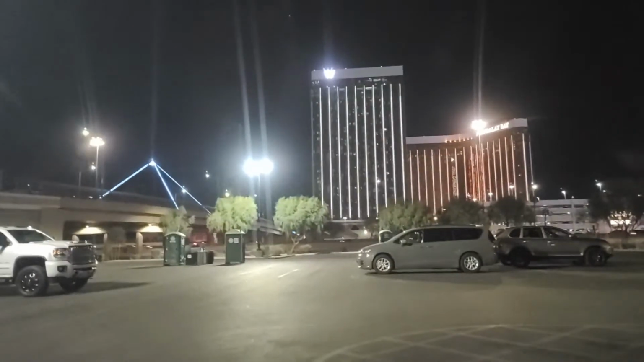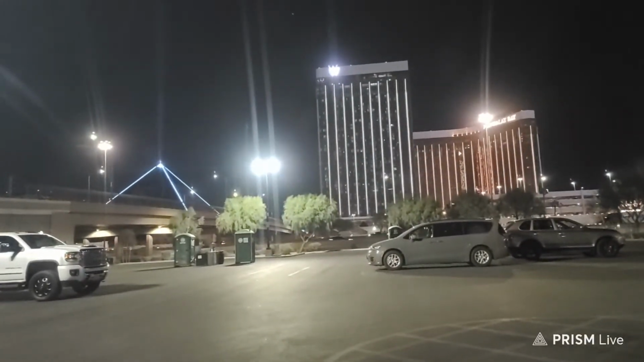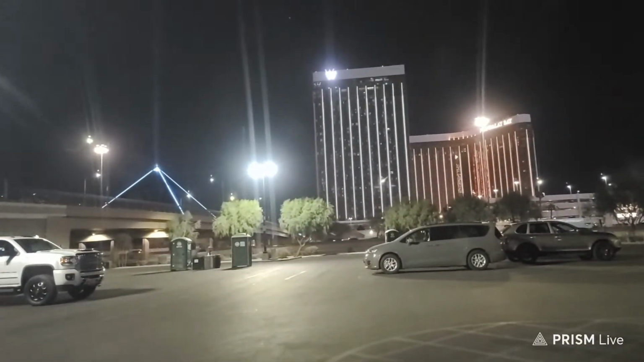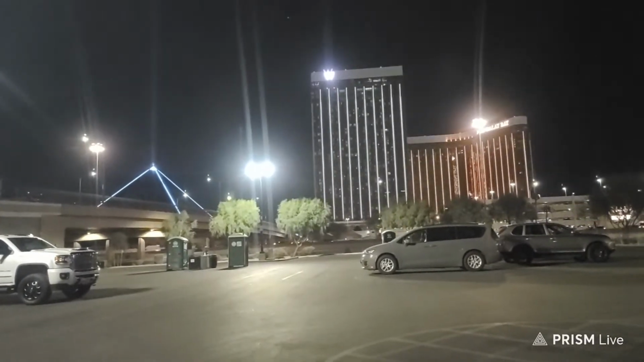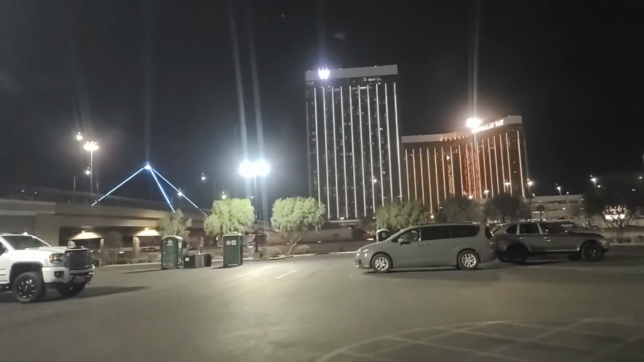There's the Luxor there, right? So what's cool is if you are in town for a game, you can just come over here and walk from your hotel here at either the W or the Mandalay Bay.